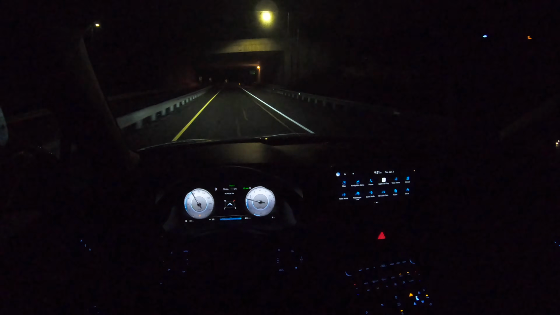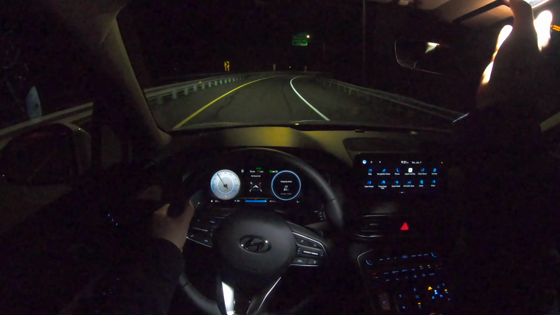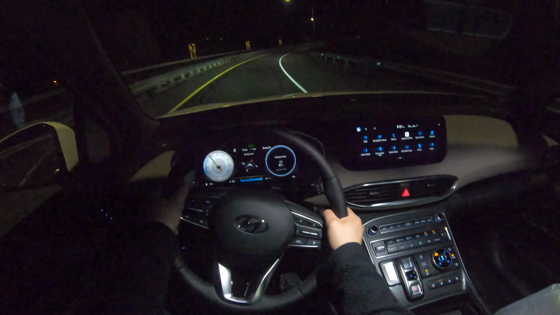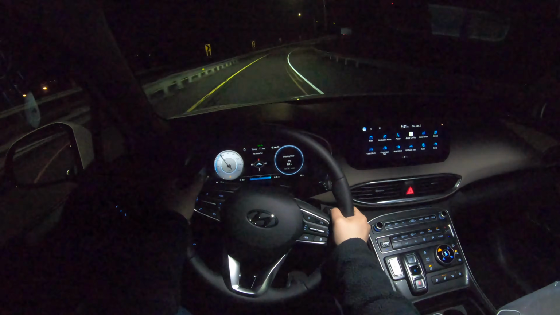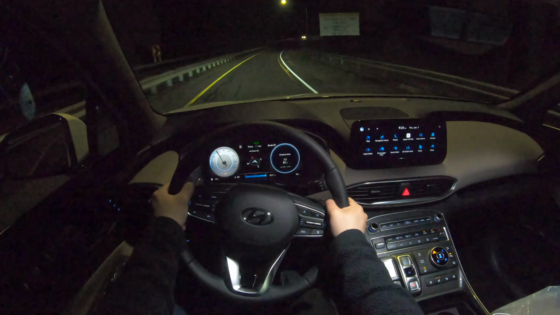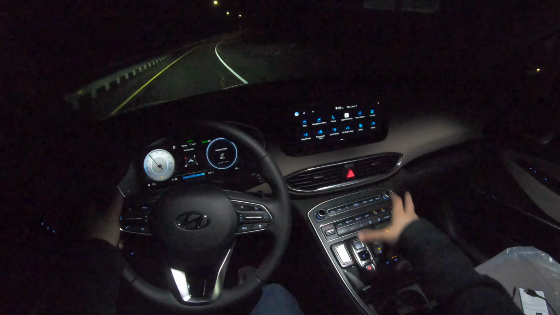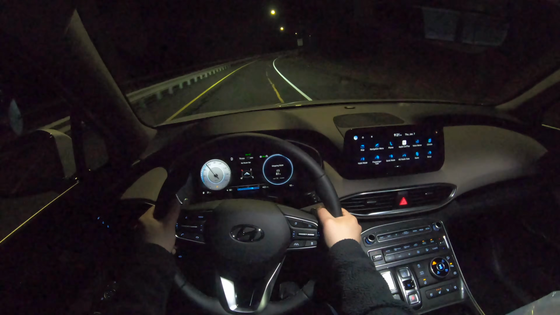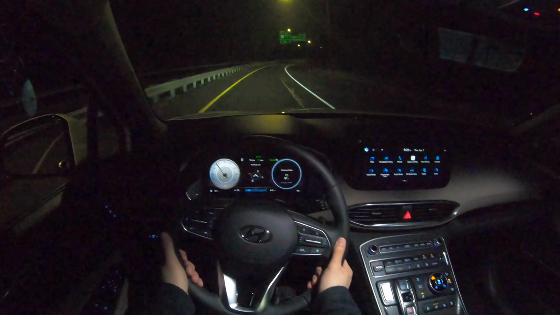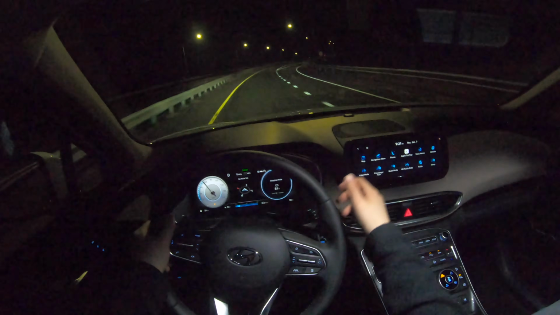Let's go ahead and turn on the lights one more time. And it does handle very good. As I told you guys, it does have a beautiful interior. This middle console right here was changed. It does have heated seats, cooled seats, heated steering wheel, and everything just honestly feels and looks very good. And it does actually have Apple CarPlay.